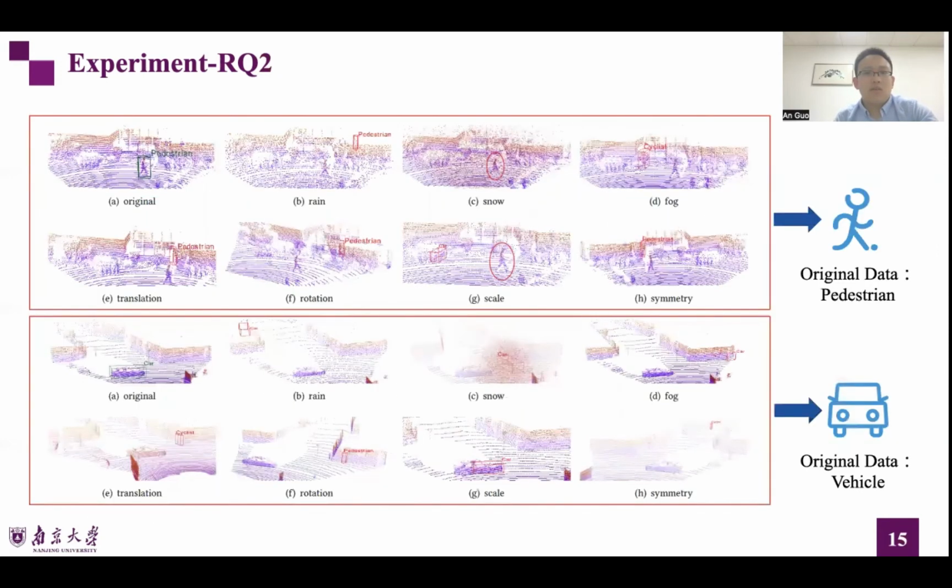To prove the effectiveness of LiRTest in detecting erroneous behaviors, we intercepted some errors found by LiRTest. As shown in the figure, the first two rows and the last two rows are the errors detected by applying weather and affine transformation when the original data are pedestrian and vehicle respectively.